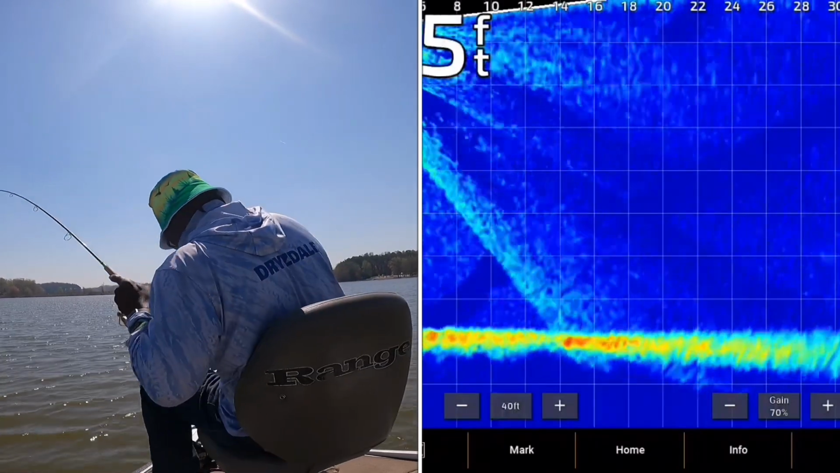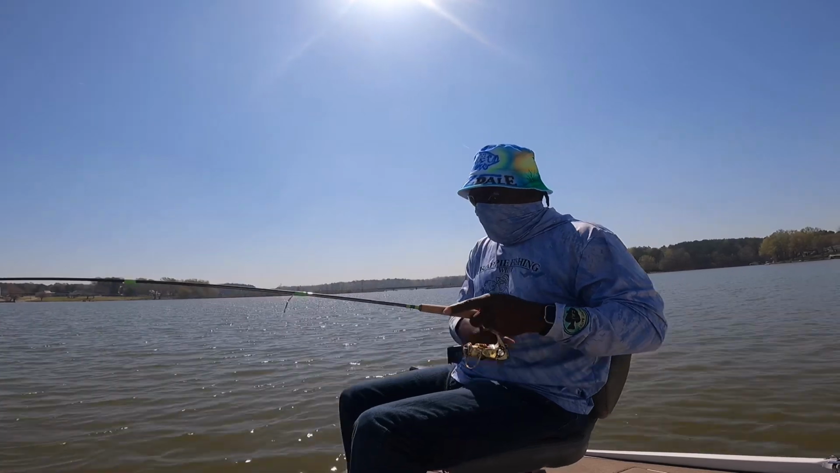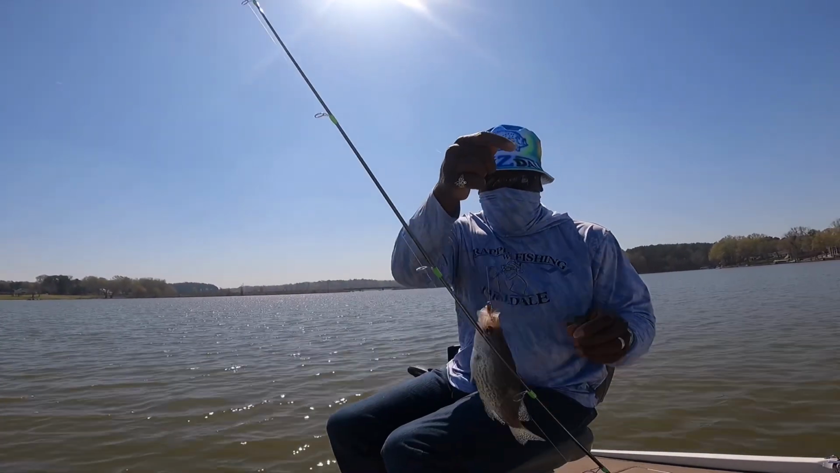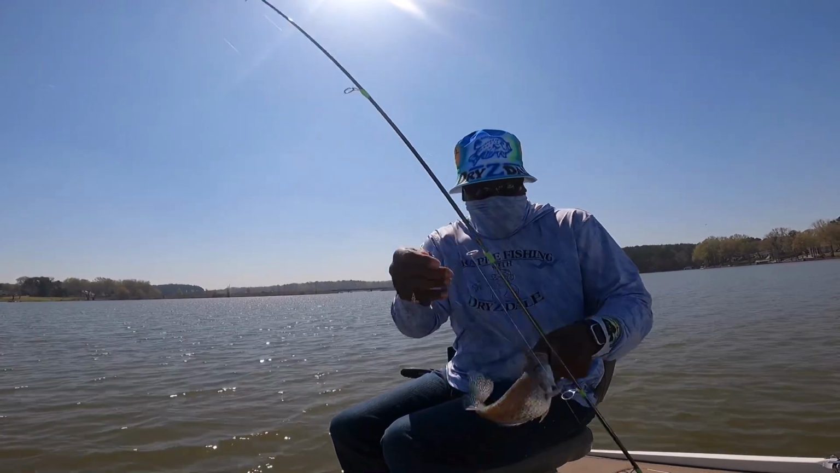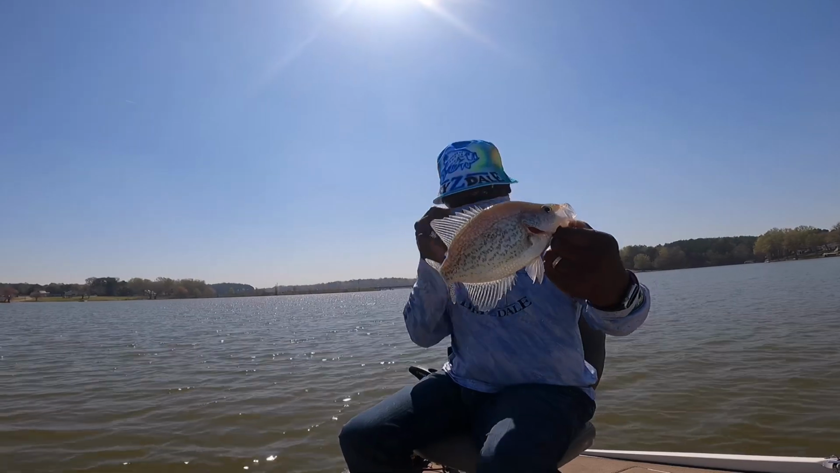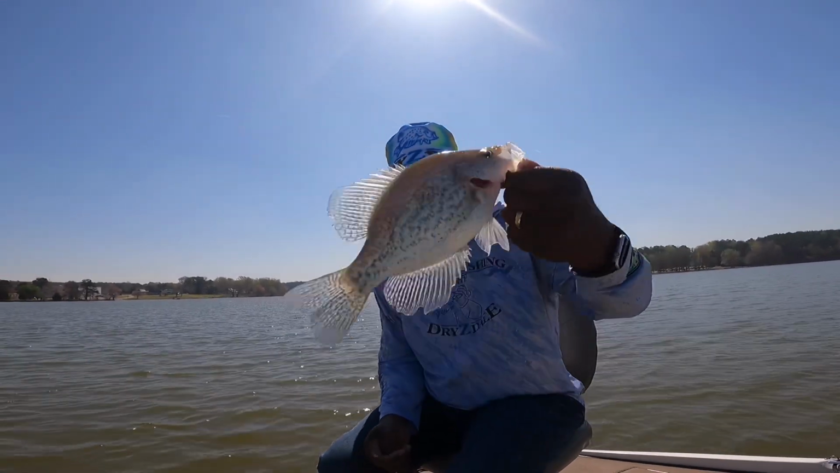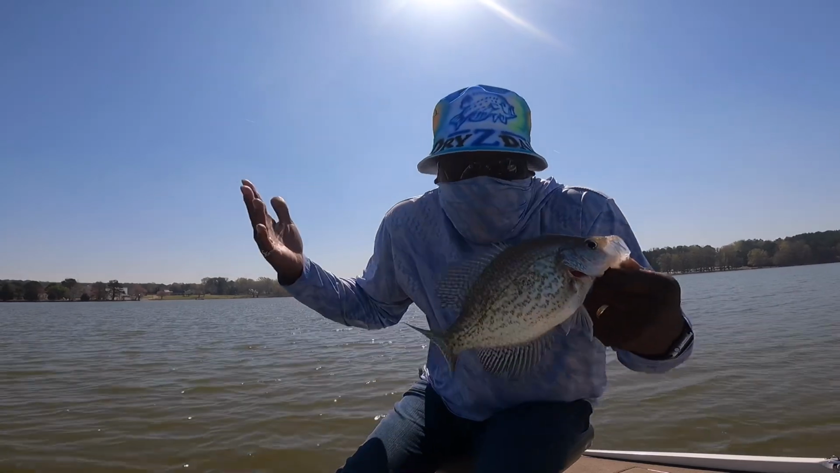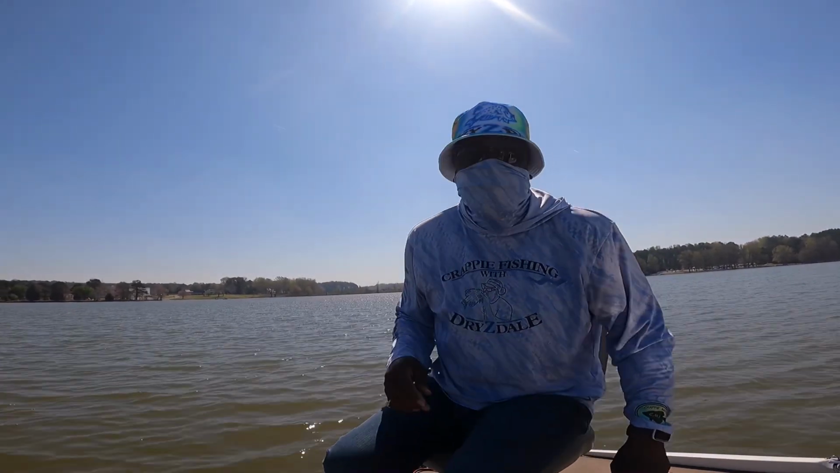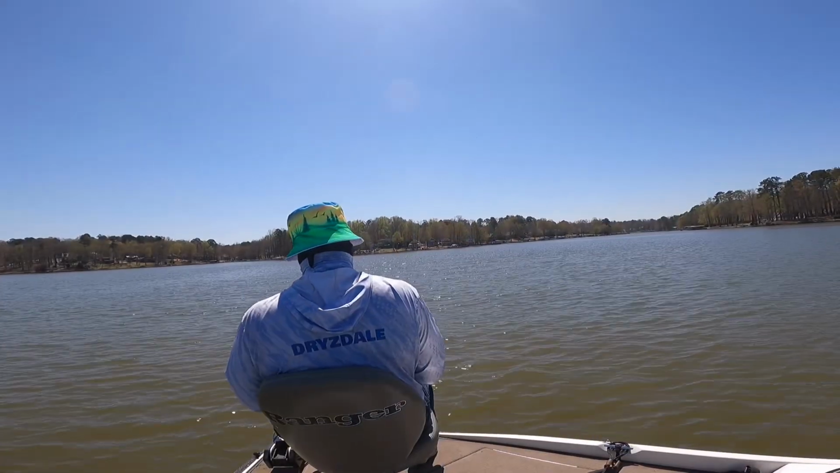That's a good fish. That was a good one. Come here, girl. She gonna make it again. That's a good fish, folks. So far, I'm doing all right. They ain't the biggest, but they gonna make the cut. These are all 10 and a half, 11-inch fish. So we gonna eat them. They good eaters. I'm gonna empty my bucket right now. I'll get back to them.